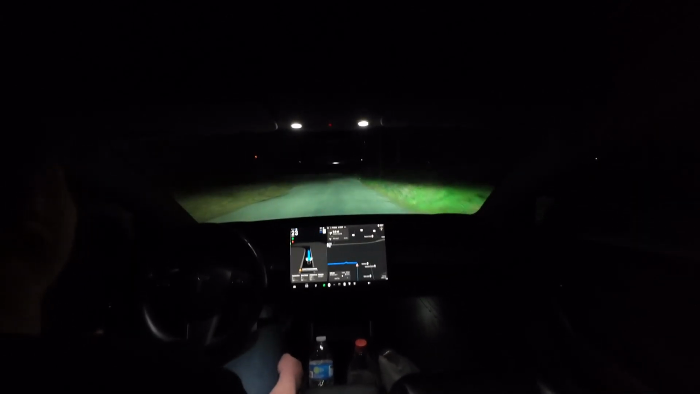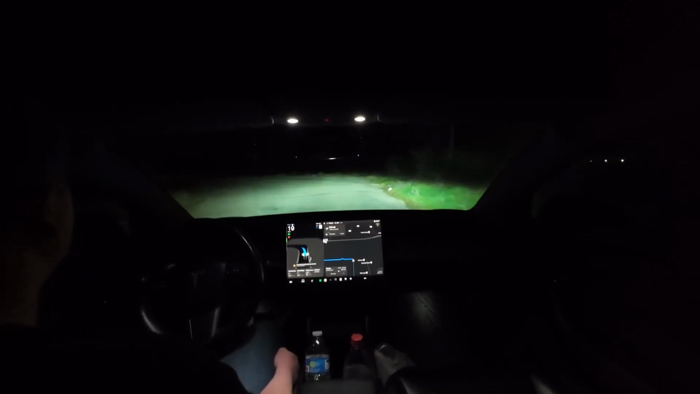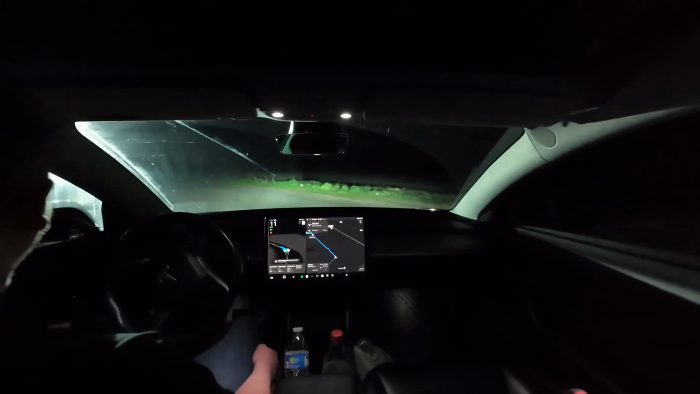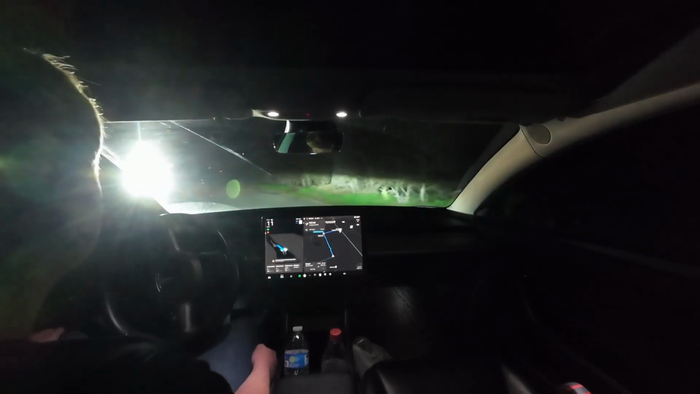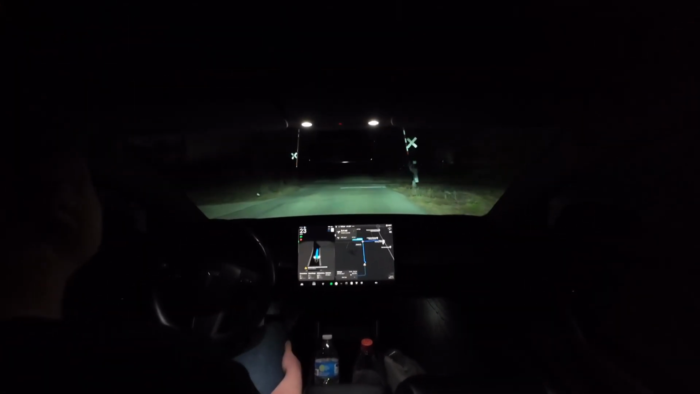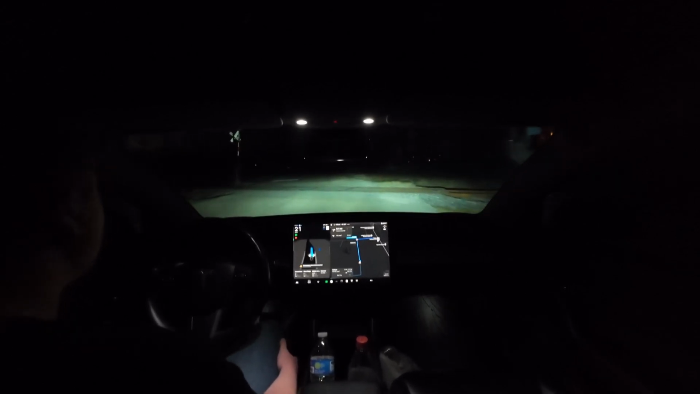And it is slowing down for it. So it is making the curve. What is it doing? Got a little bit shaky there. Kind of didn't know what to do. Okay, train tracks.